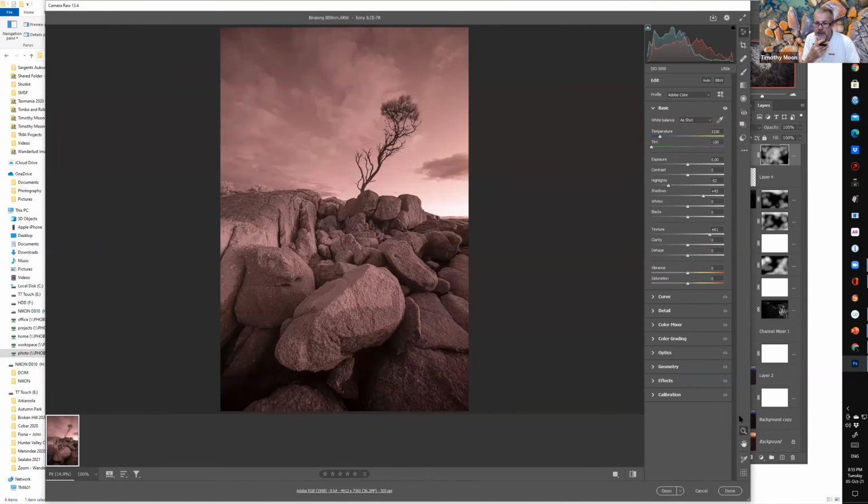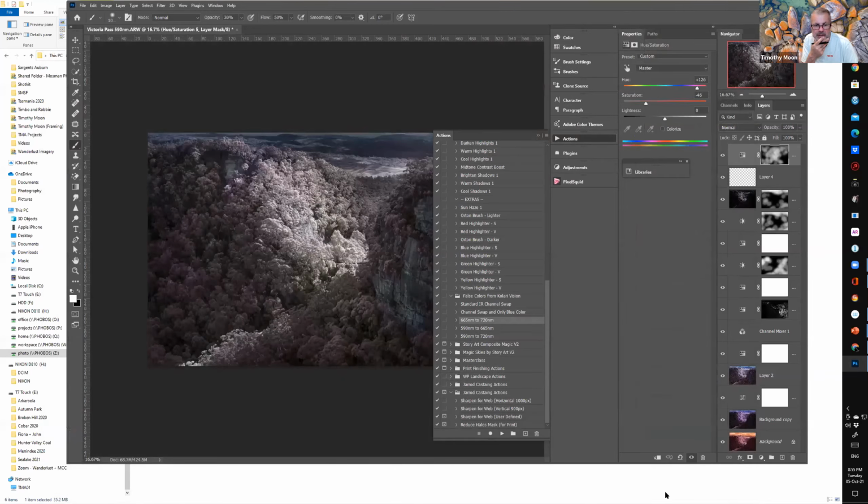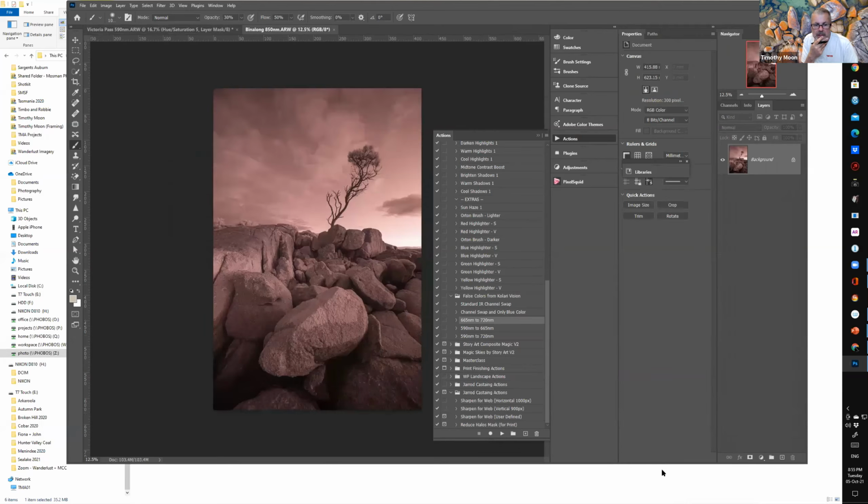Let's start with, I'll do what we did before. Let's remember what the settings I had. Let's bring it in and do those, so we'll open that. Okay, so we'll just do a Control J, copy that. So if I do the standard swap only blue, it gives me that.